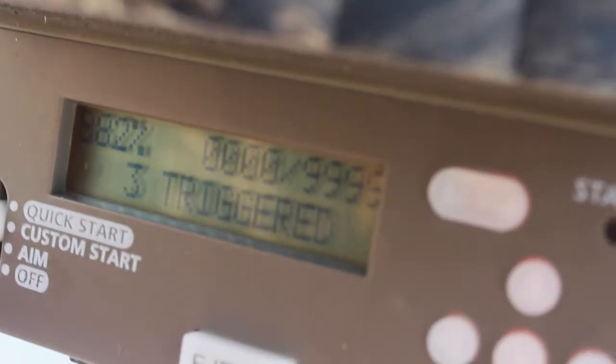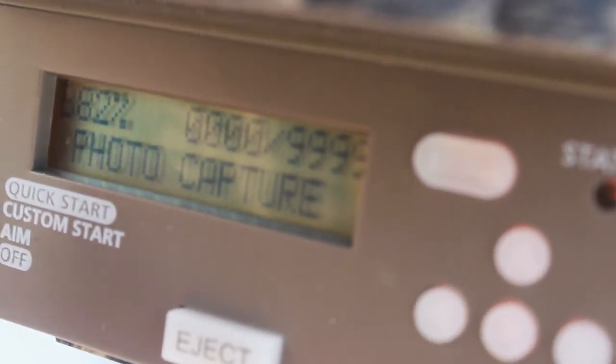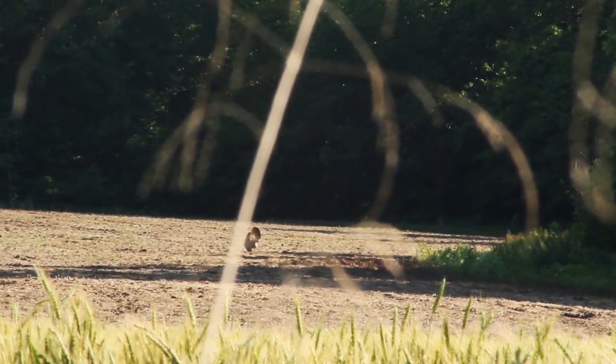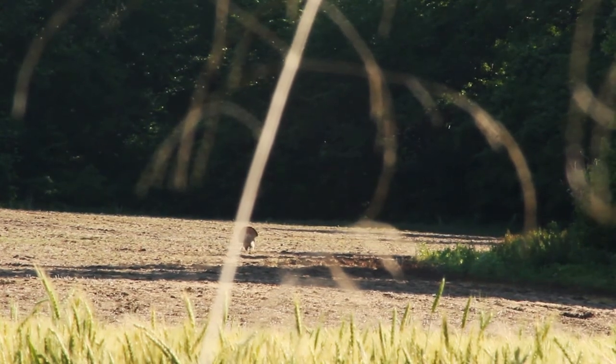It's got an 82% battery. I've had it out all deer season. Talk about crazy good battery. And it'll take over 10,000 photos with the 16 gig. And I have it 3 triggered. So it's on photo high sensitivity because it's way out in the field. That way if something comes in and it's way off in the distance, the sensitivity will catch it. There's no grass, nothing in front of it.